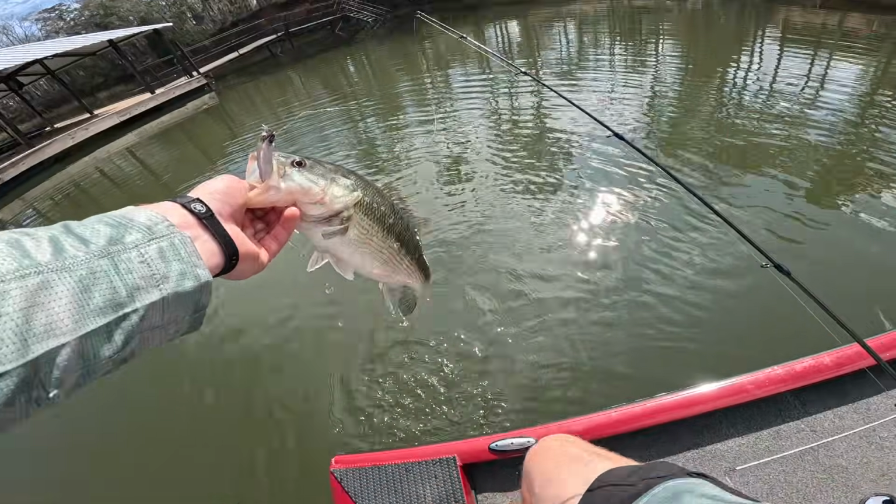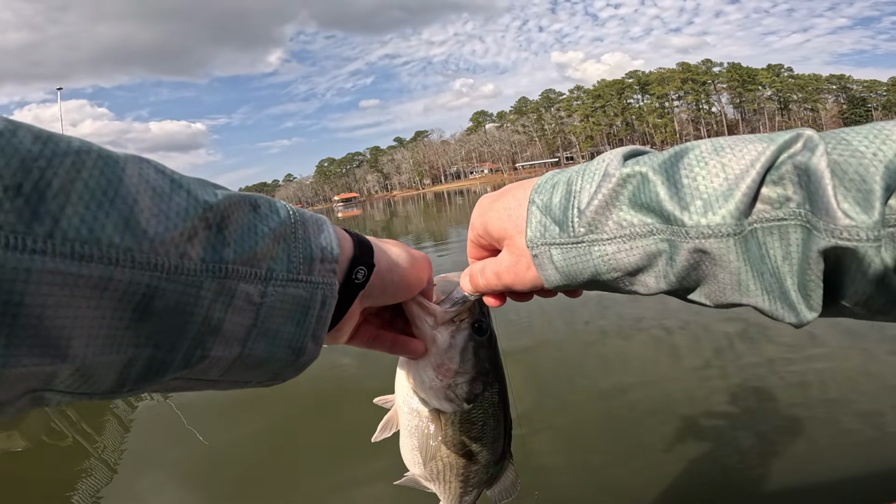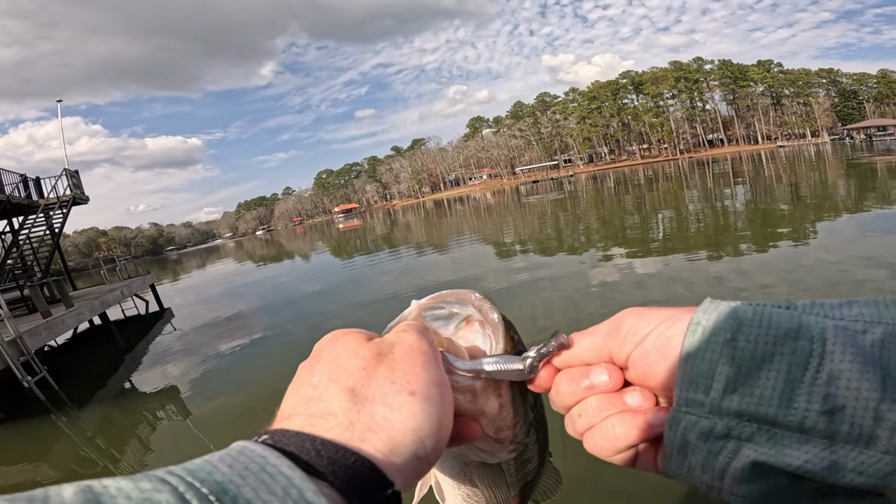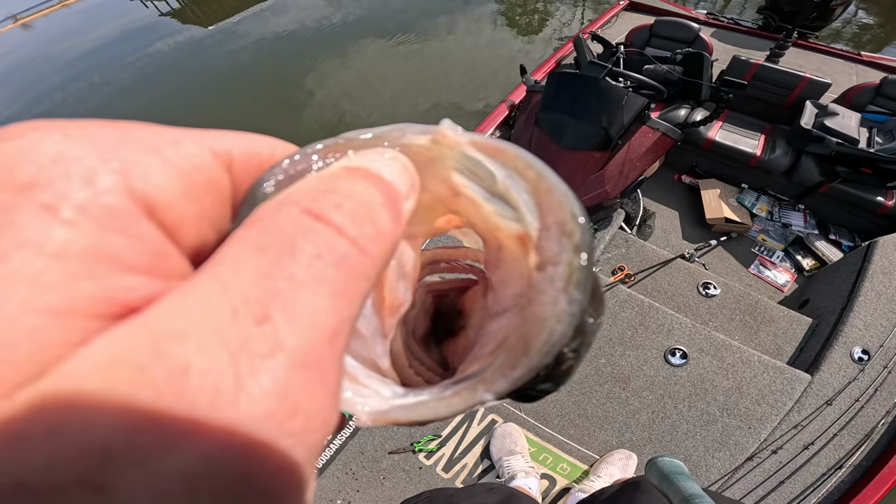I got him. There we go. Look at that. Look at that. Well, the hover rig. Oh my gosh, look at this fish right here. Not only does he have the hover rig in his mouth, but he has been snacking on a crawfish. It's very hard to see, but there is a crawfish down there in his mouth.